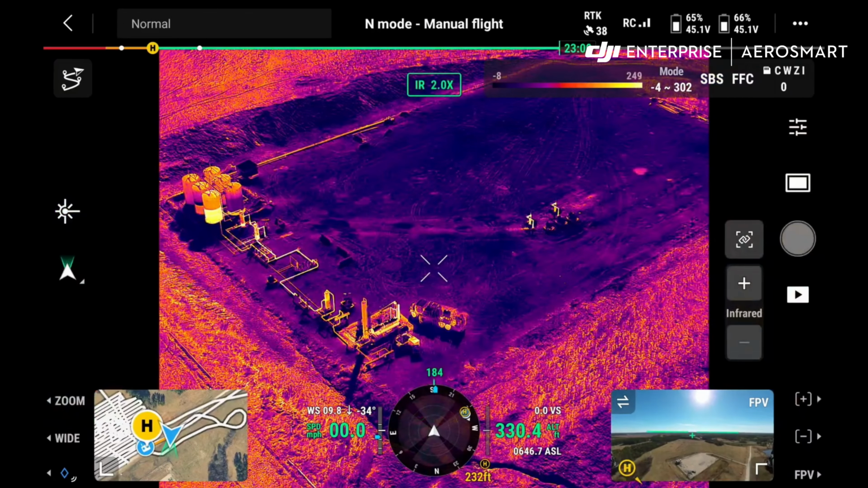We're gonna switch over to here, to this pipeline. If we wanna inspect that as well all at once, we're able to zoom in and see anything that we might need to see. A lot of times you can zoom in good enough to see if the valve is open or closed.